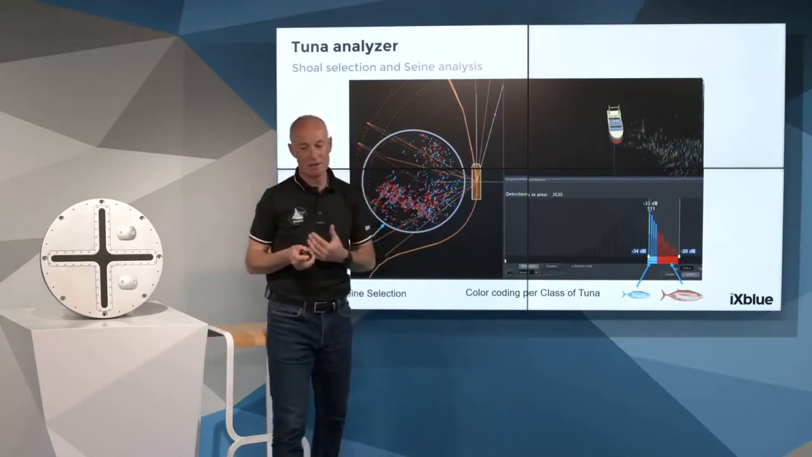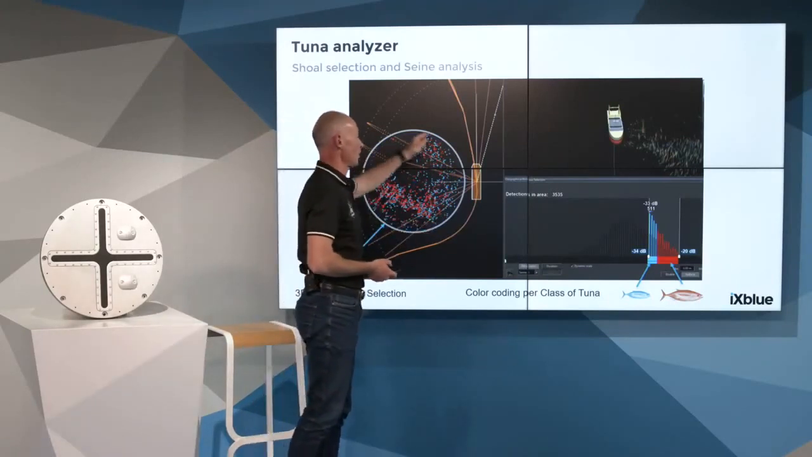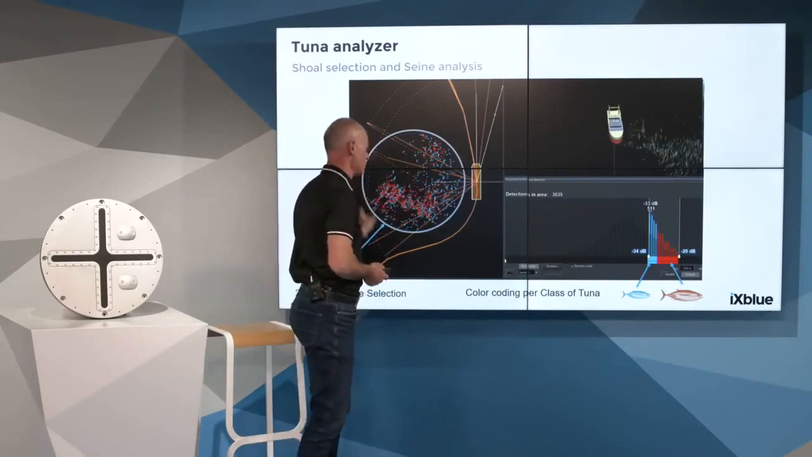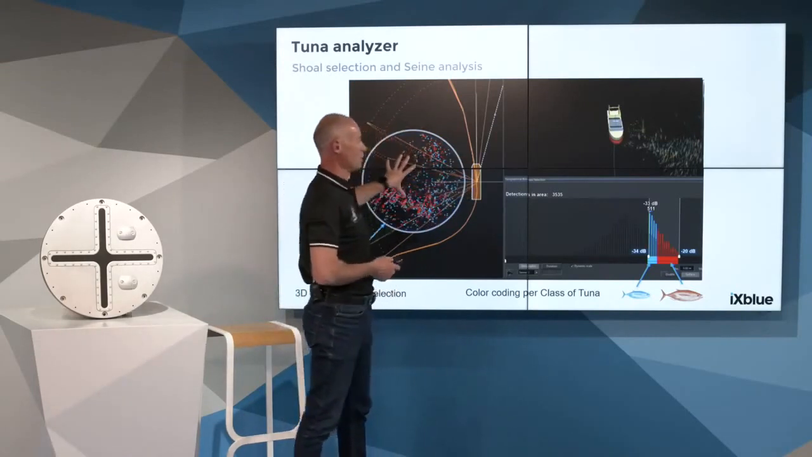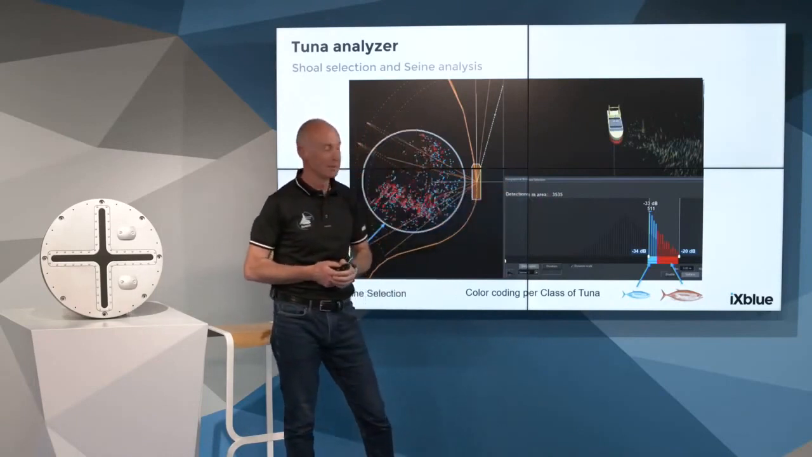Usually the idea, which is smart, is to select the length according to the seine's length, and then he knows what he could expect to catch if he shoots here and comes back here to catch the fish, and he has the number selected in that volume.